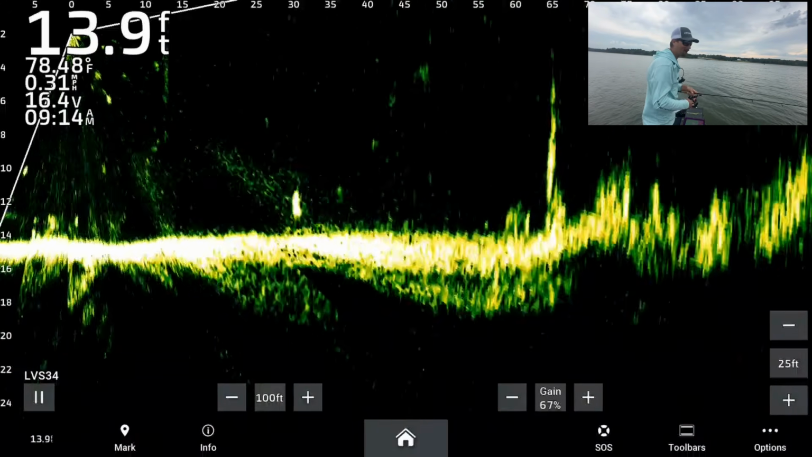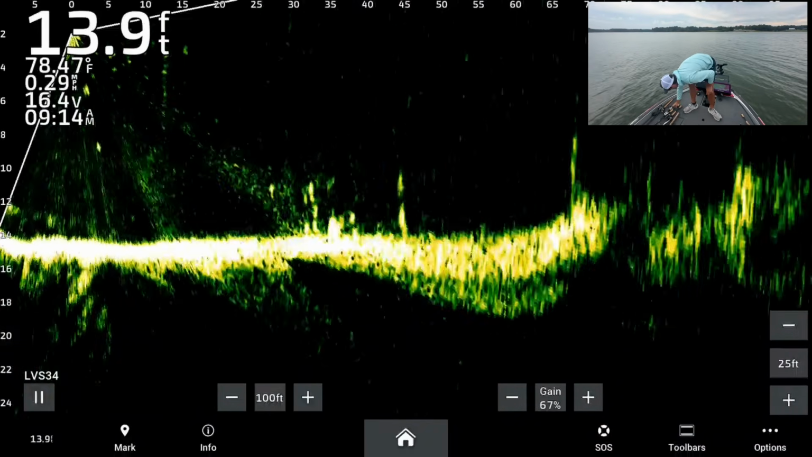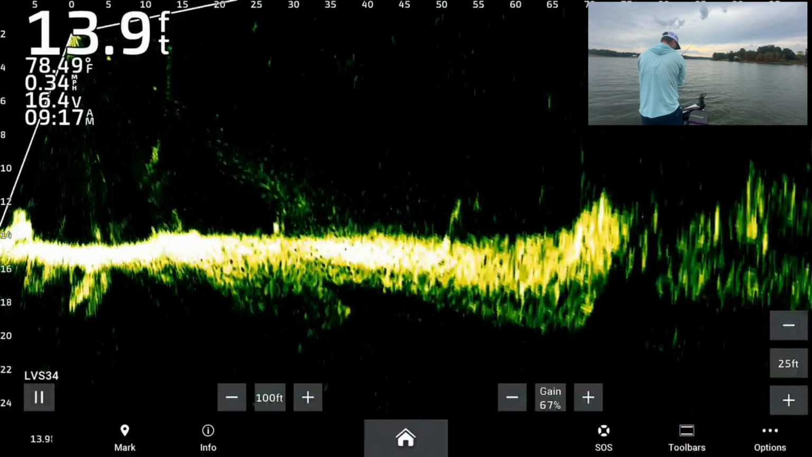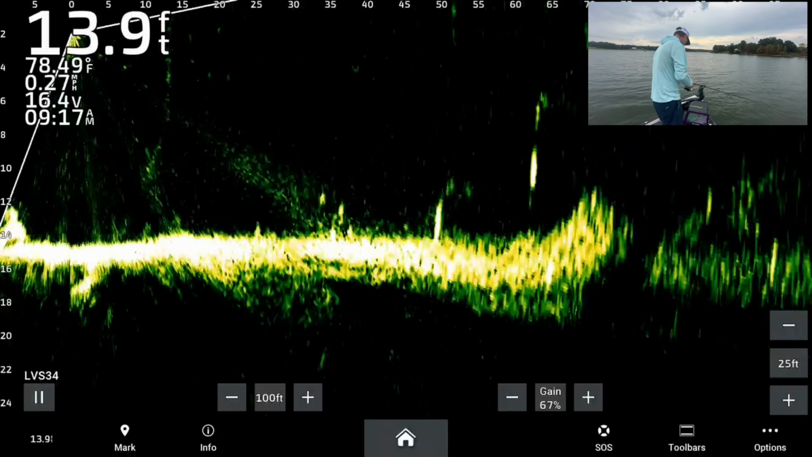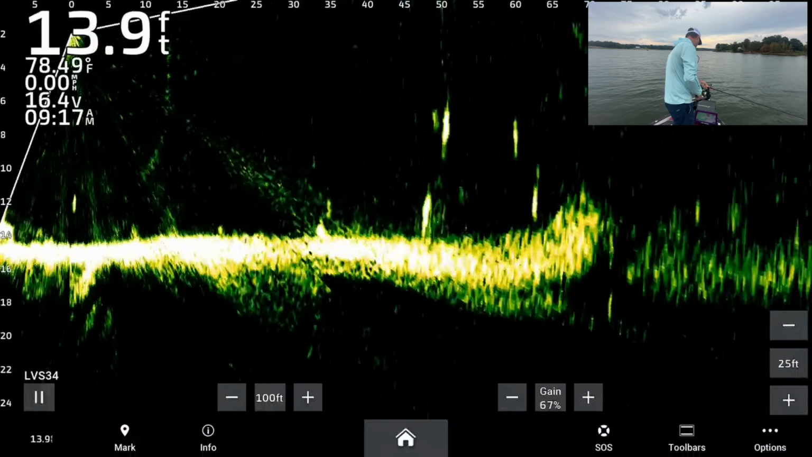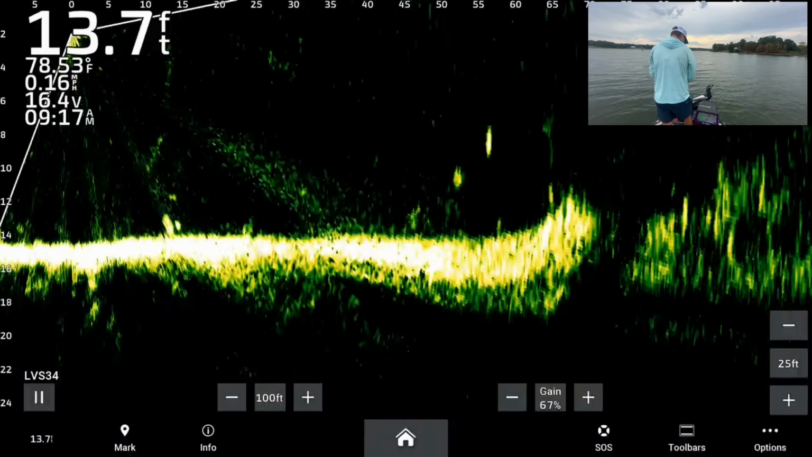If y'all could feel my heart rate right now, whew, it is through the roof. Close. That's what he got close. He acted really, really pumped.